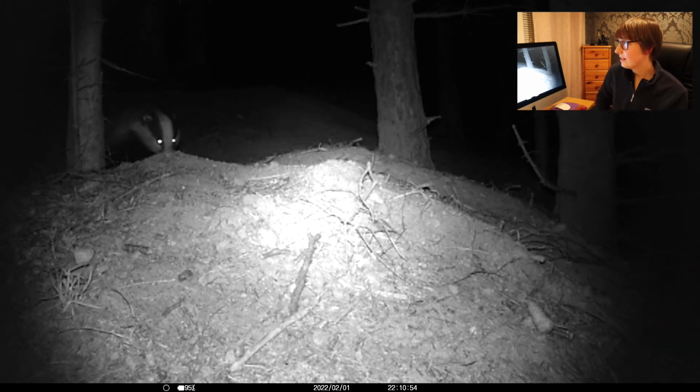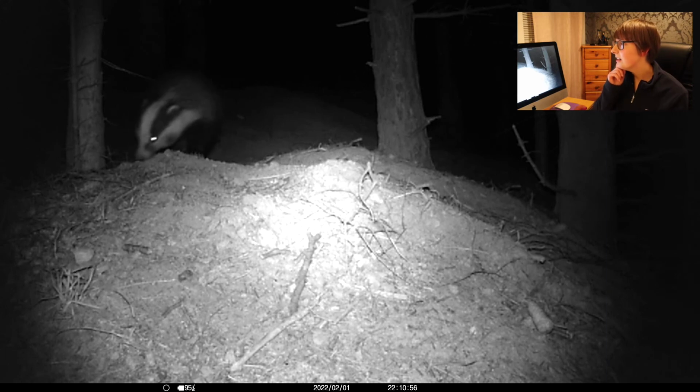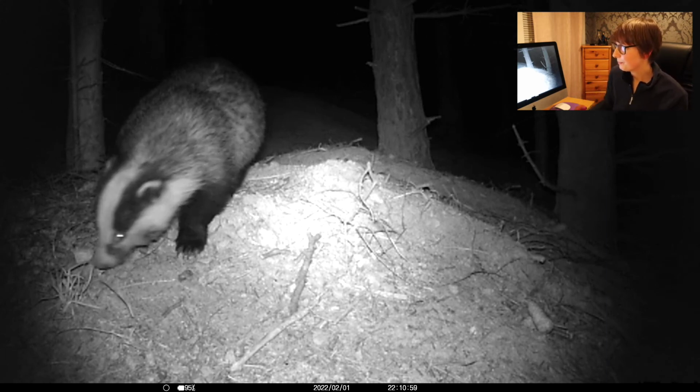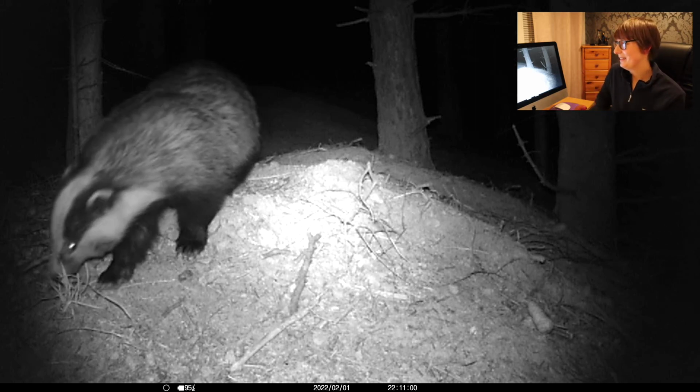And this is Archie. Yeah, so there we go. If you look at his face, you'll see what I mean. On his nose here, the snout bit, and just on his cheek, it looks like it's maybe cut, or I'm not sure. See what you think.